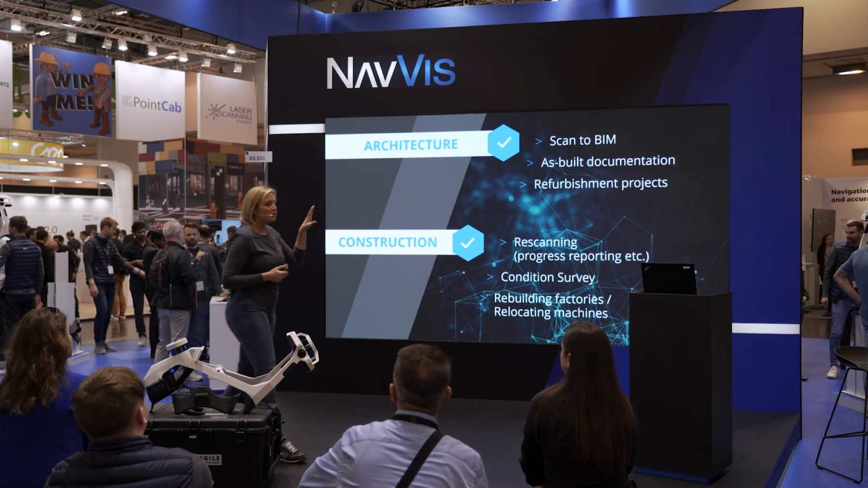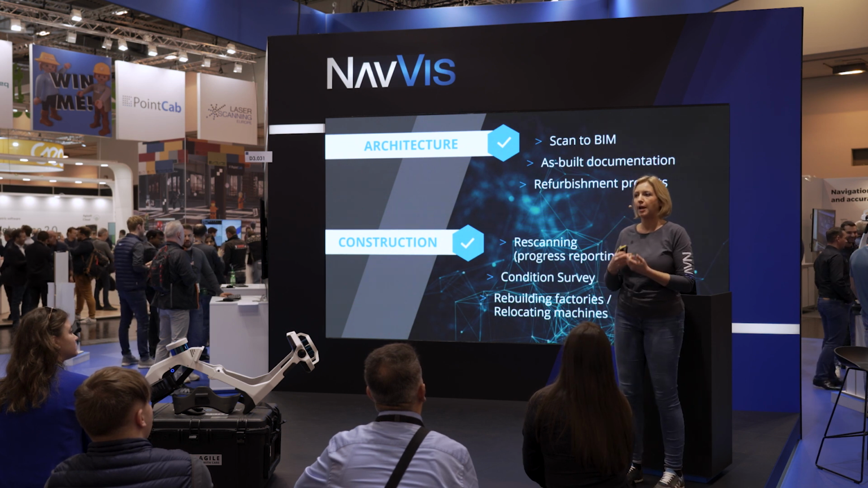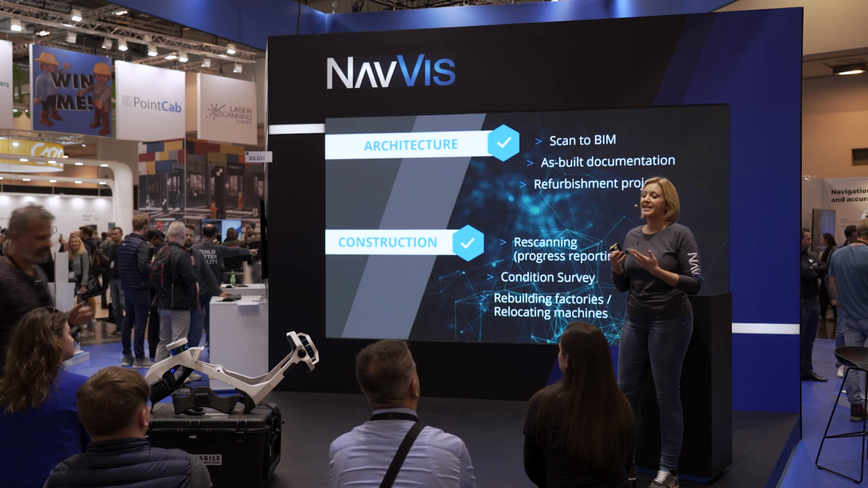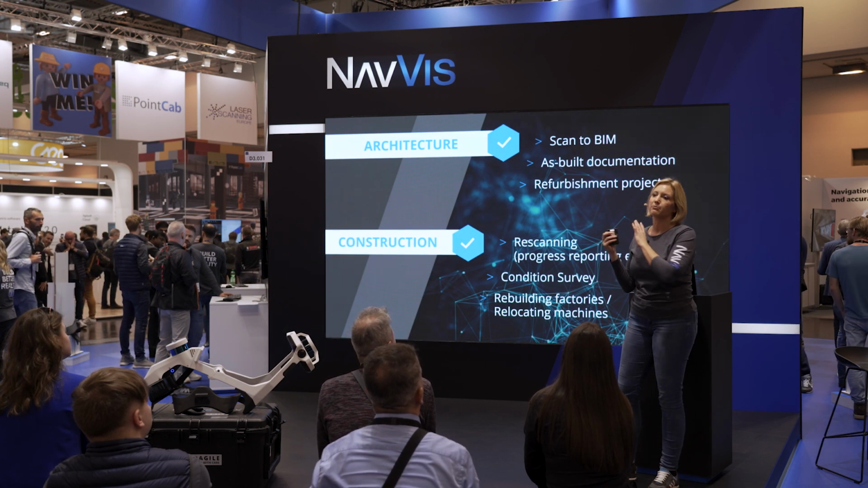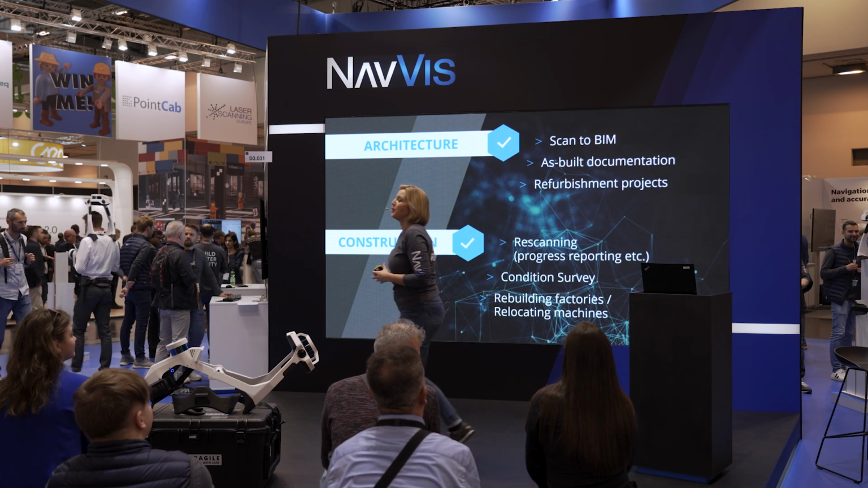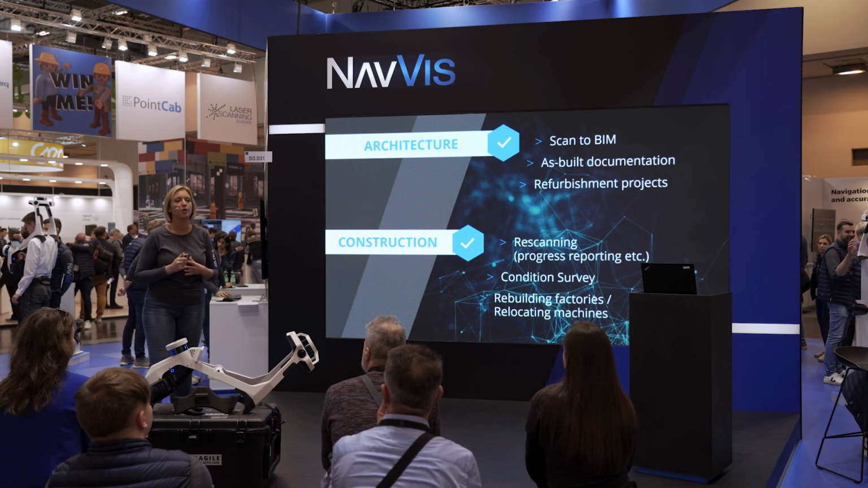So for those use cases, why is Navis VLX such a great tool? The accuracy that we offer, 5 to 6 millimeters, is absolutely enough for those use cases. At the same time, you're much faster than scanning with a terrestrial scanner, and you save a lot of time. Imagine doing those use cases with a terrestrial scanner for days, especially in the Nordics. If we look at Skanska Norway, imagine how much you have to pay a surveyor to scan for an hour. You're happy about every hour you save, because that's a lot of money.